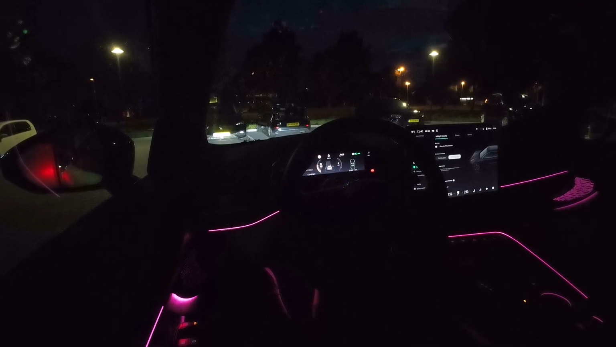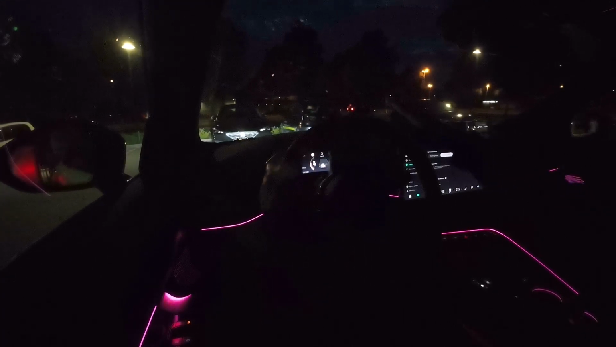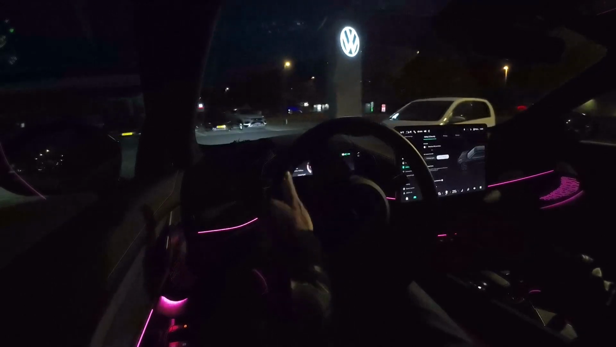So I changed the camera position. We are going to drive again, and this is more of the cockpit area, so you can also see the front windshield, the steering wheel, more of the dashboard. As you can see, this is the view when you sit in the driver's seat.